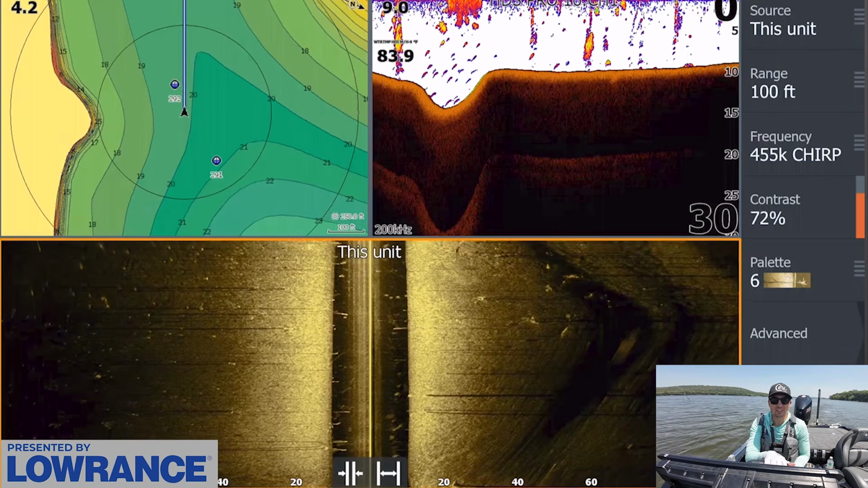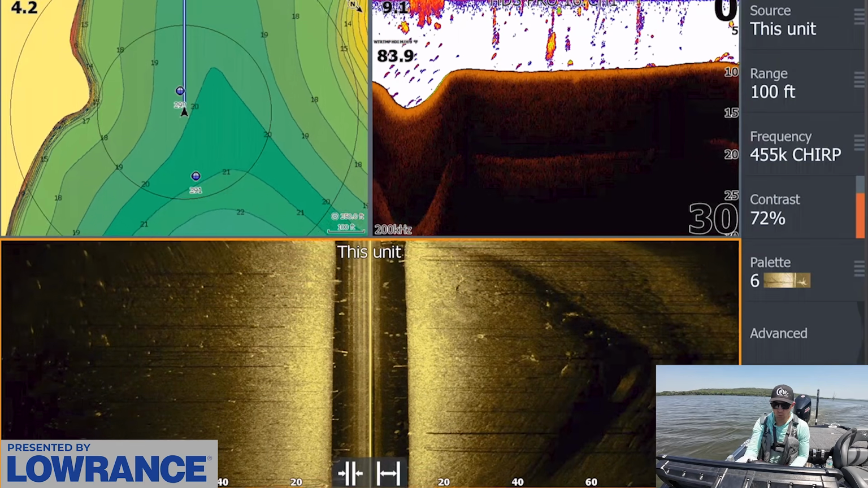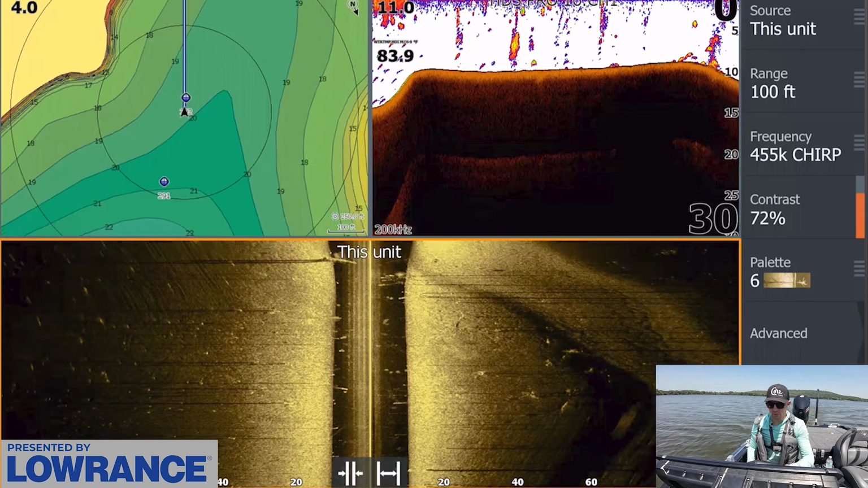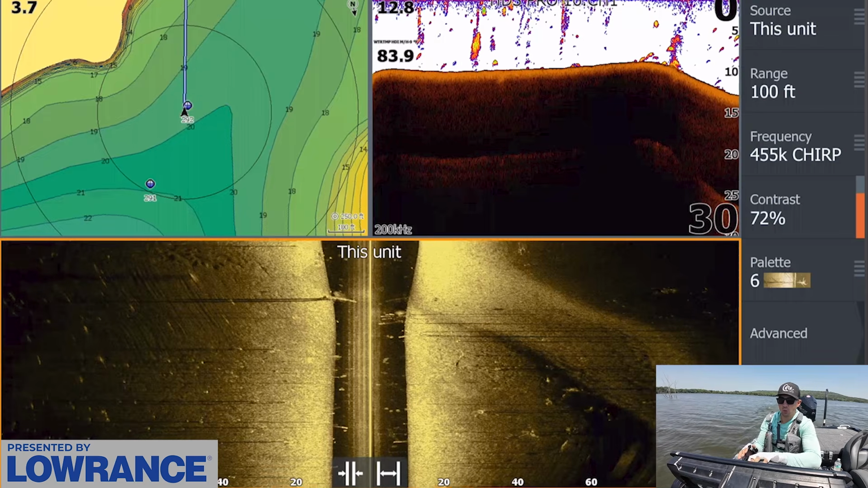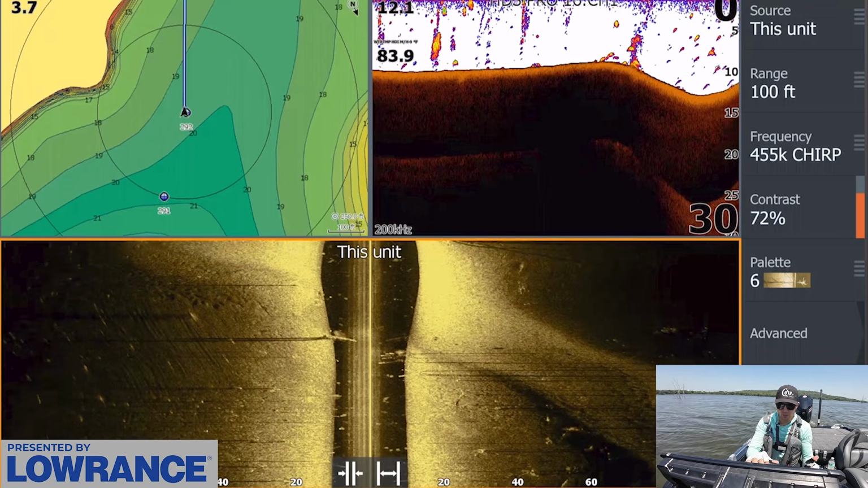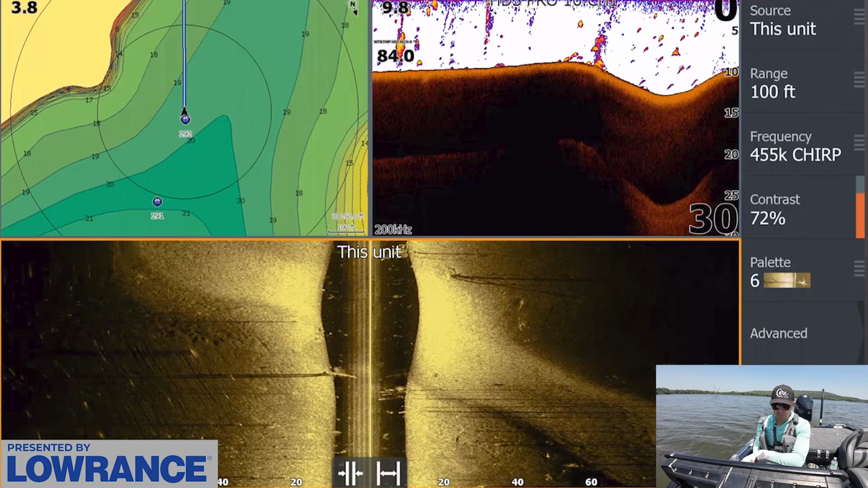So I didn't get any more bites off this area, but I wanted to graph it really quick and show you what's going on here. I have both my waypoints where I actually got bit, and you can see that there's a really nice channel that runs through here and tops out in about 10 foot of water, right where those waypoints are. The fish actually came right on that break, right where that drop is.